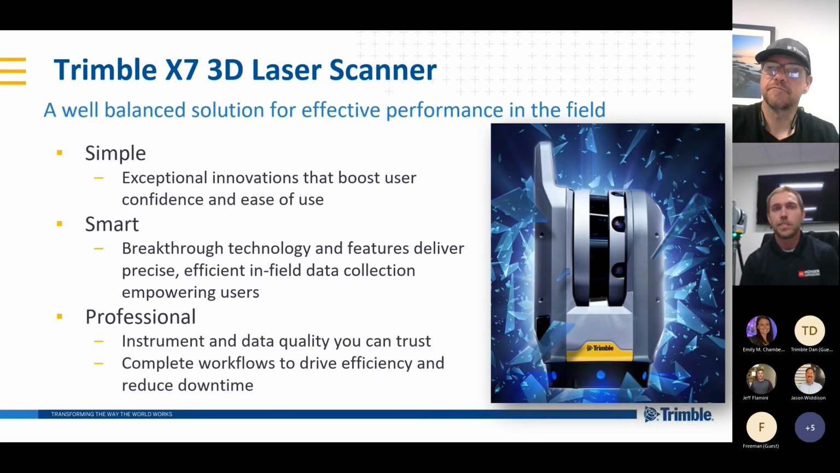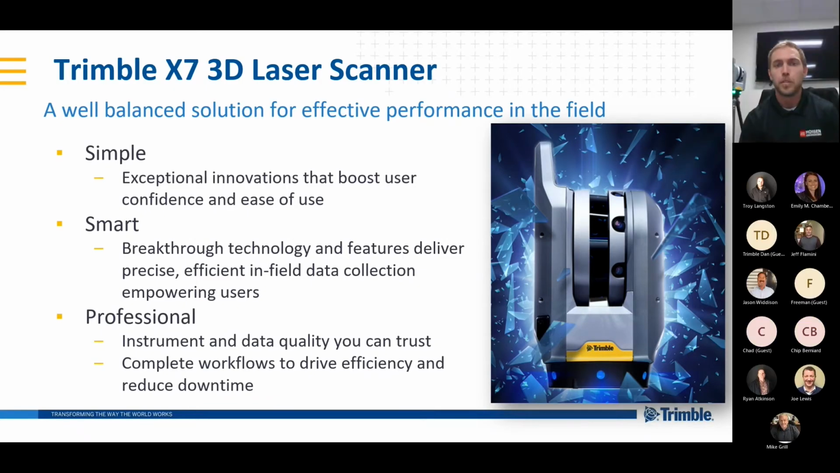Okay, so why the X7? The 3 reasons really is that it's simple, smart, and professional. And like I said, I'm not going to read these word for word, but I will break these down a little bit. So the X7 compared to other scanners is definitely very simple and intuitive to use. I've seen a lot of customers that are first-time scanners that get out and are pretty successful with the X7. So it's very easy to use, and you'll see that through the demonstration here in just a few minutes.